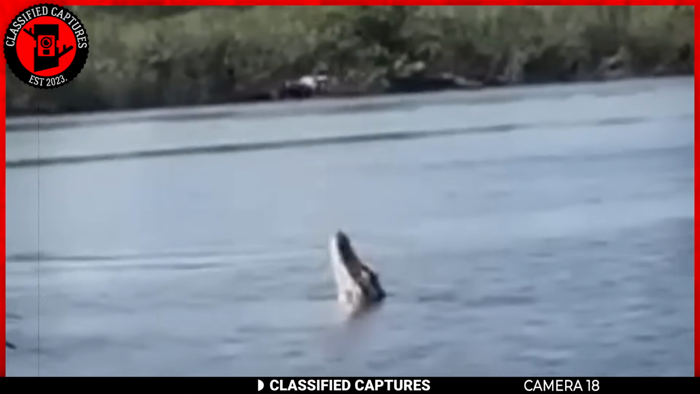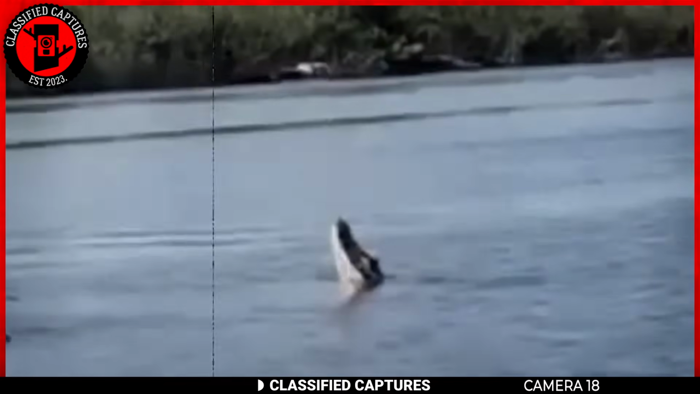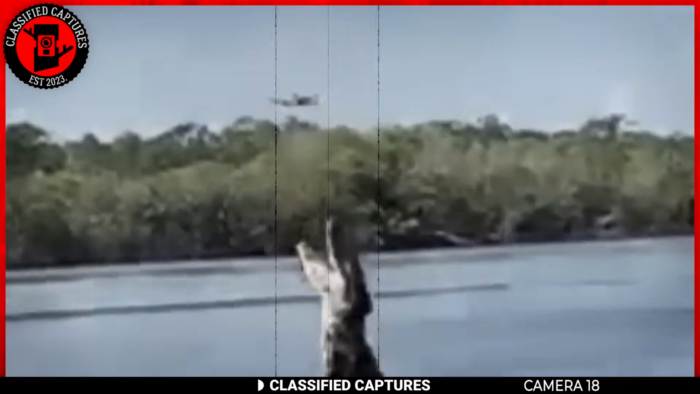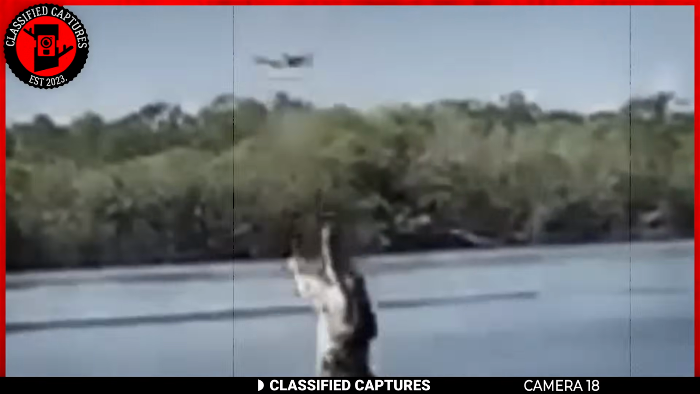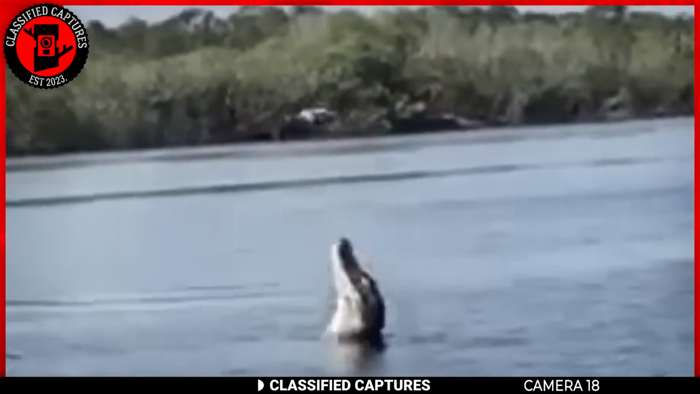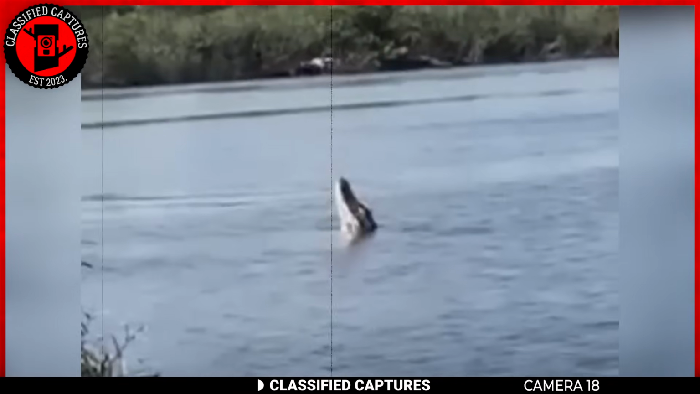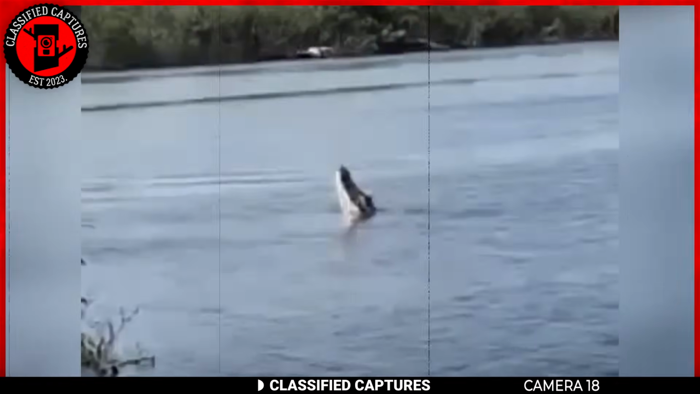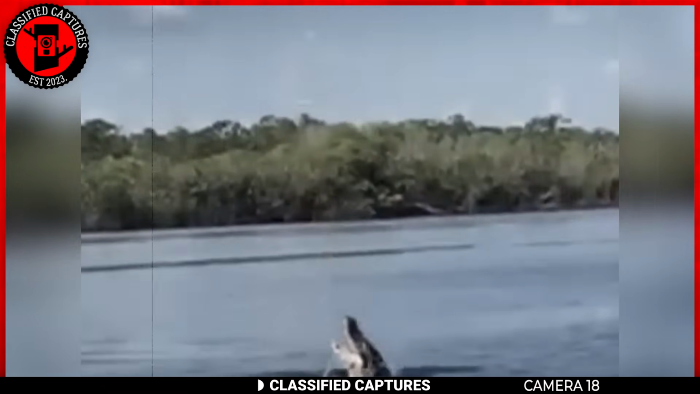Oblivious to the human observer, this gator becomes the unexpected star of the show, locked in a visual battle with the drone. It decides to go all in, lunging at the hovering intruder like a formidable sea monster rising from the depths. However, the operator with ninja-like reflexes maneuvers the drone out of harm's way, turning the alligator's ambitious strike into a futile attempt. Defeated, but not deterred, the gator retreats, perhaps nursing a bruised ego, yet ready for another day of unexpected encounters. Talk about a close call in the wild waters.